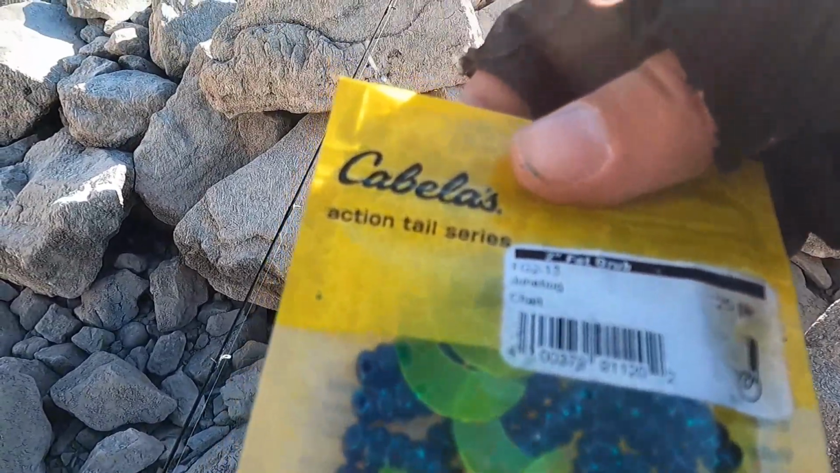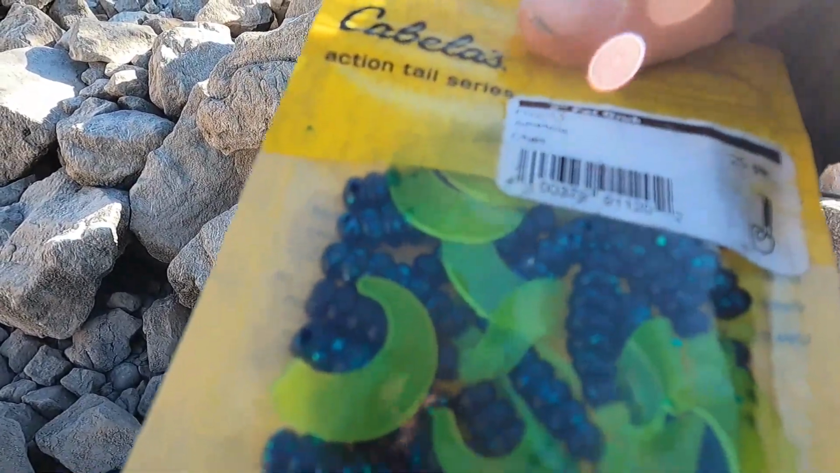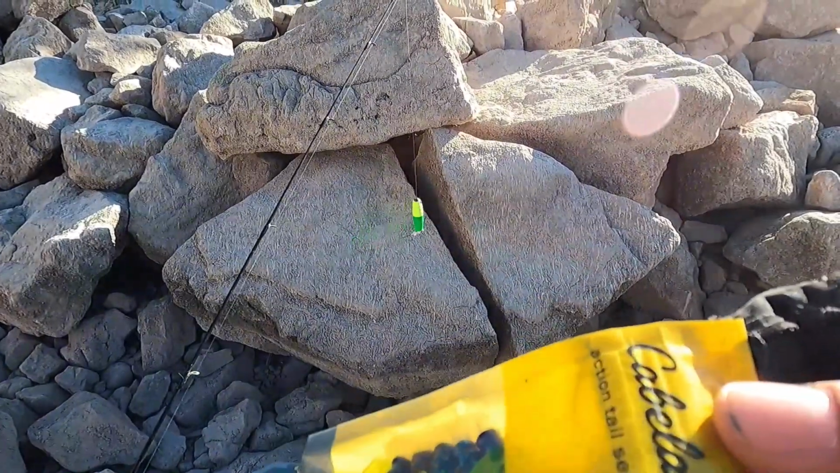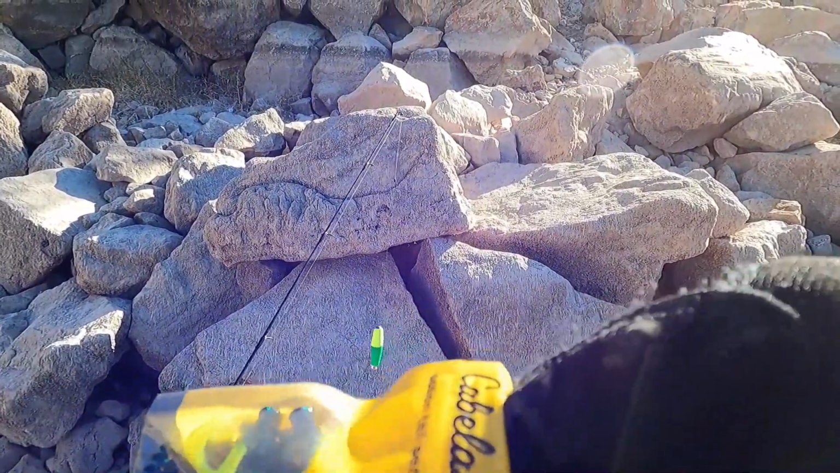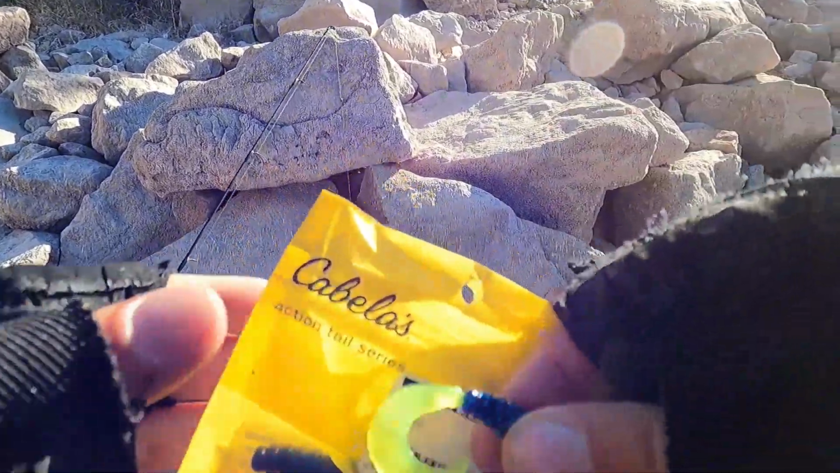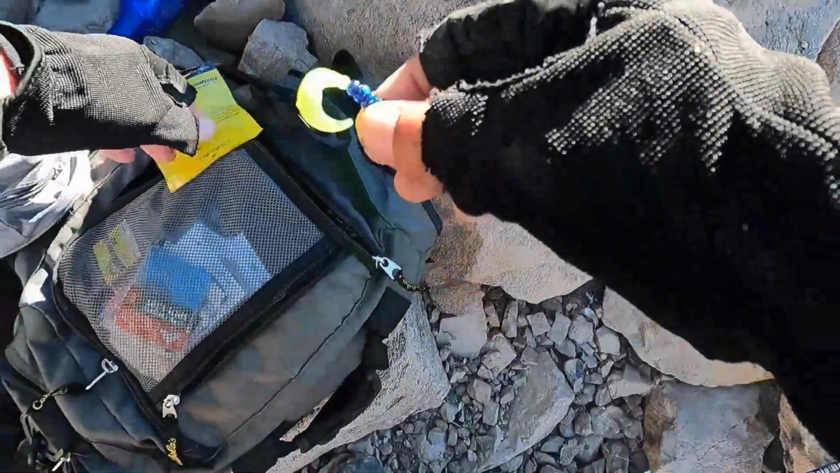We're going to put on one of these Cabela's June bug little grubs. These bold colors seem to work good in here because the water's so dirty.